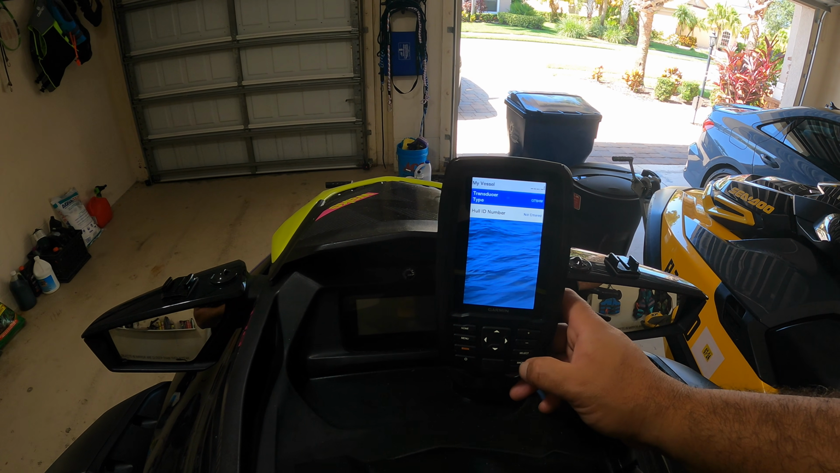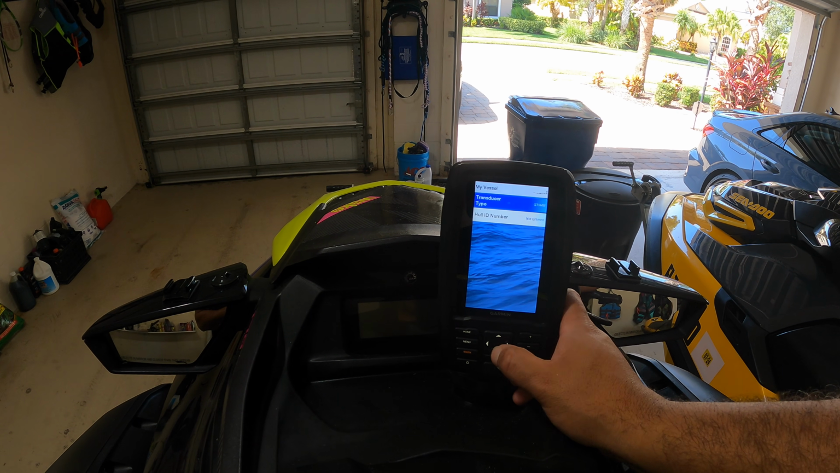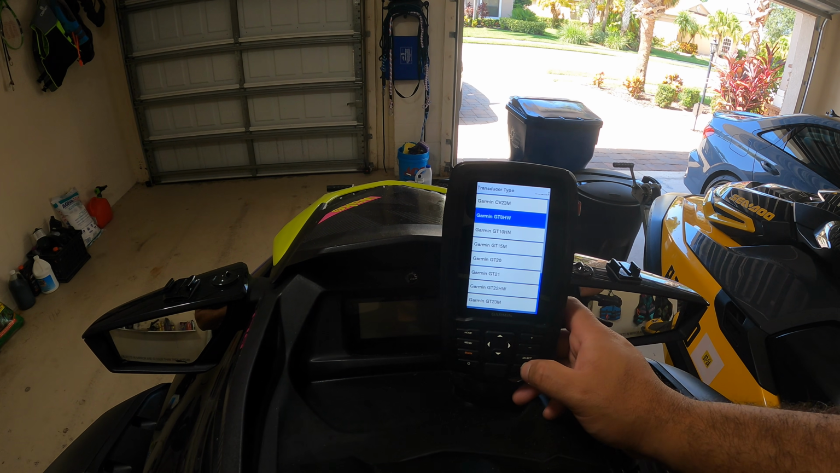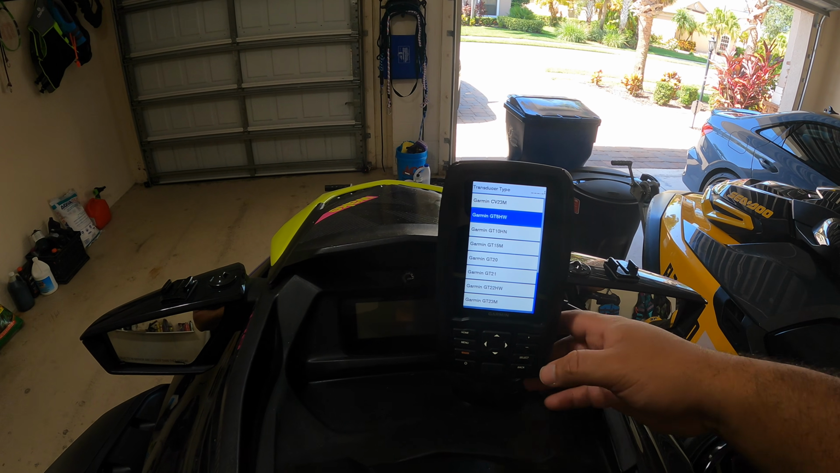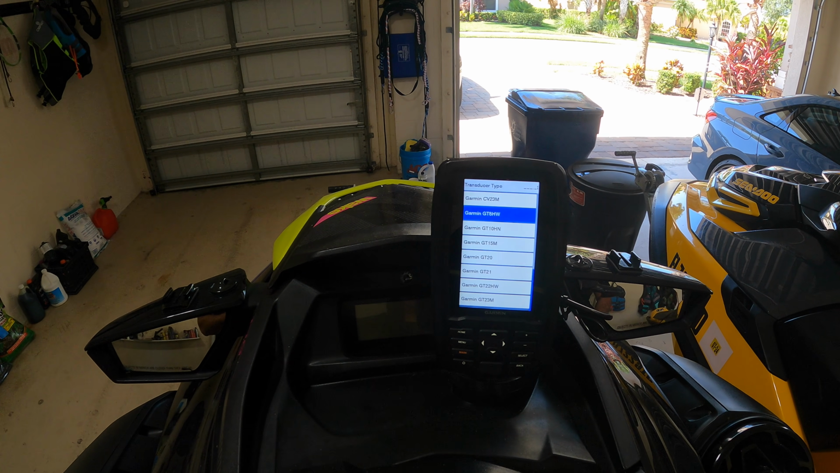So here we go. So basically, you go to My Vessel. I could enter the hull ID, even though I haven't done it. But in here, you would select the transducer type. As you can see, we're using the GT8 HW transducer.